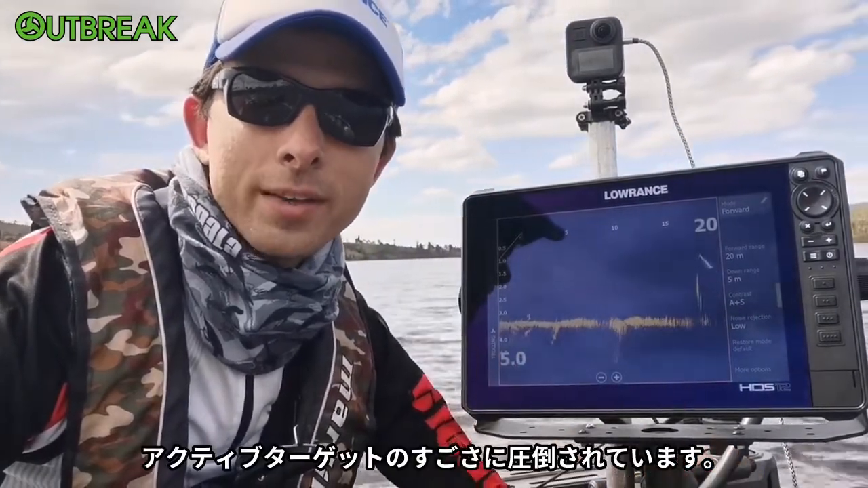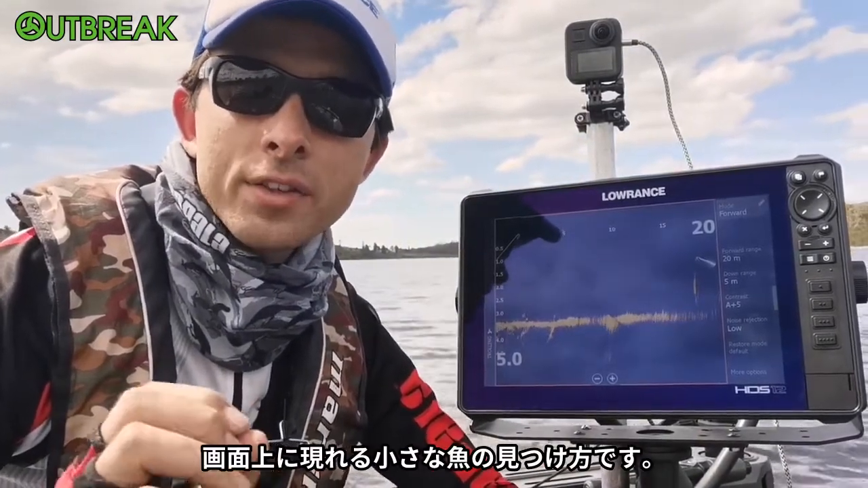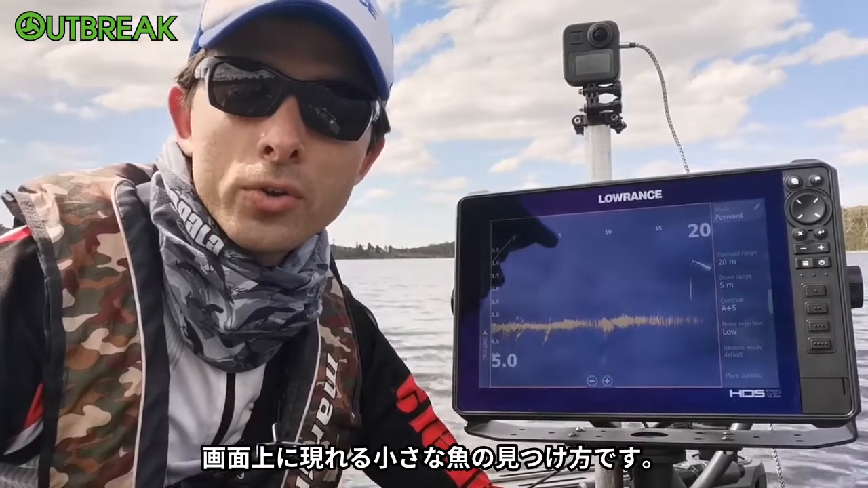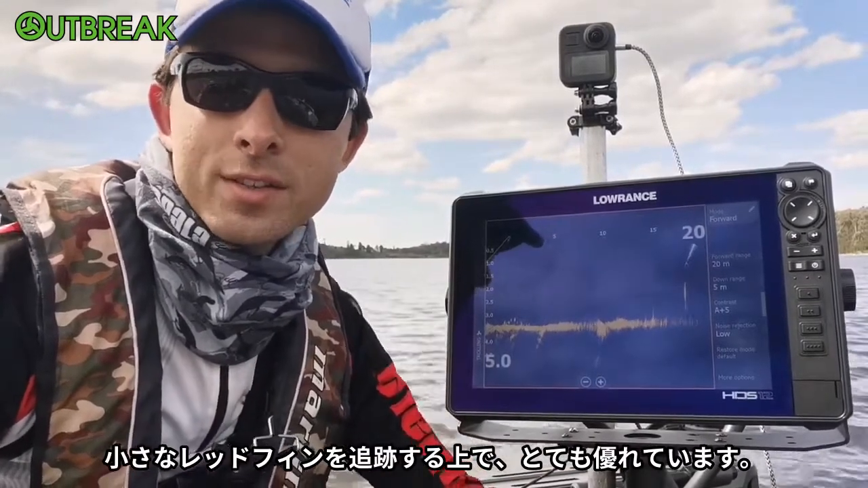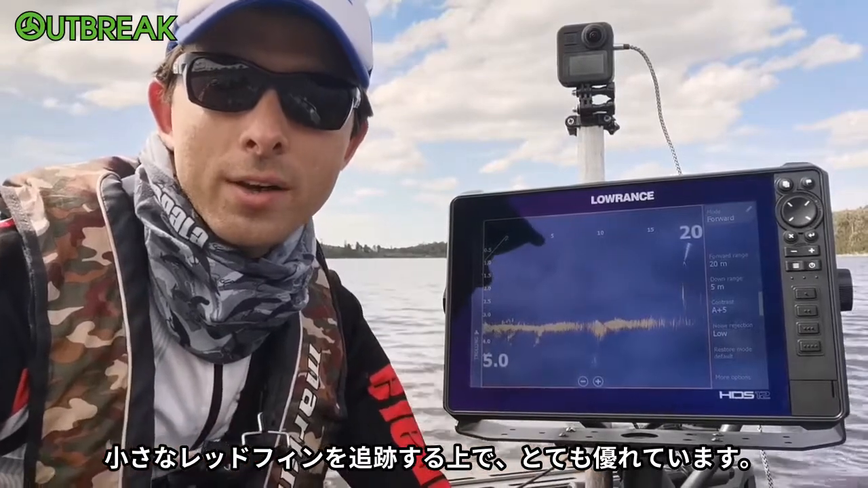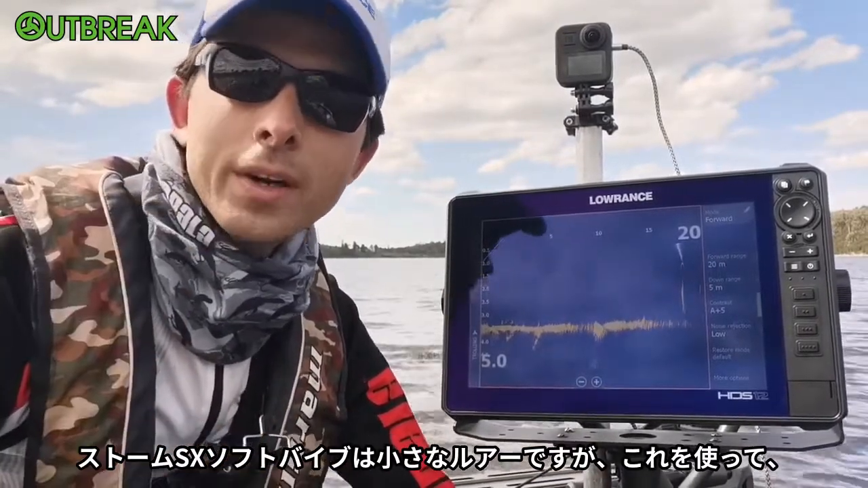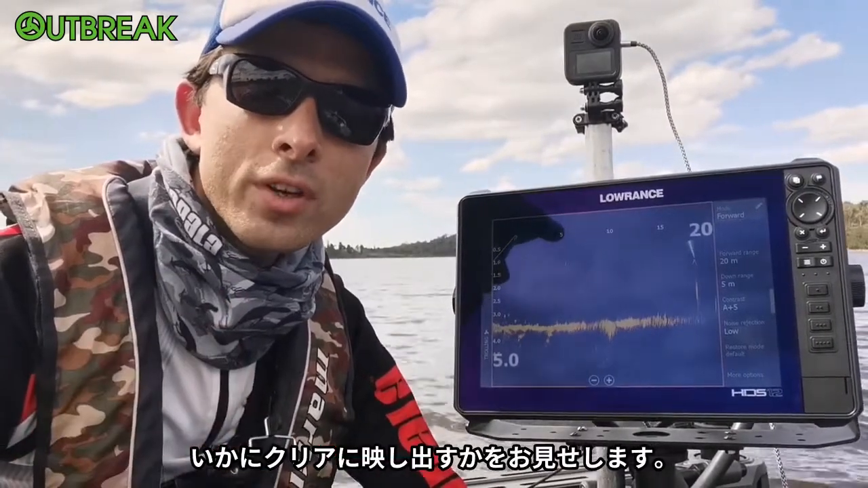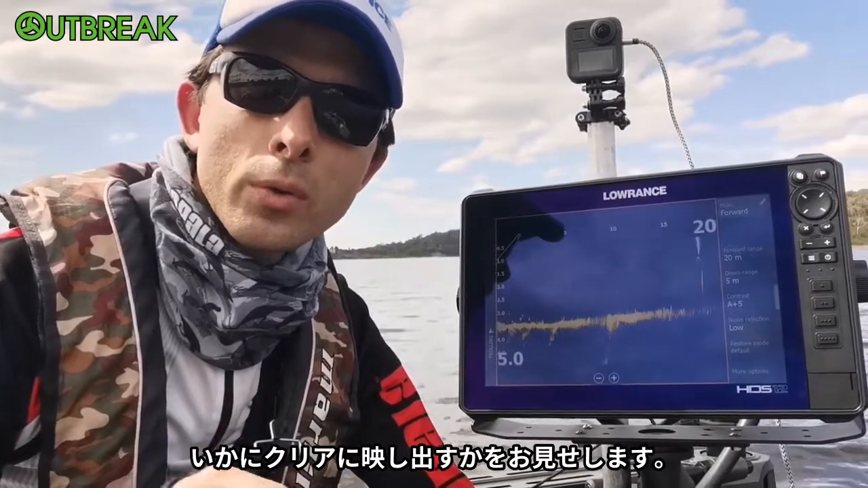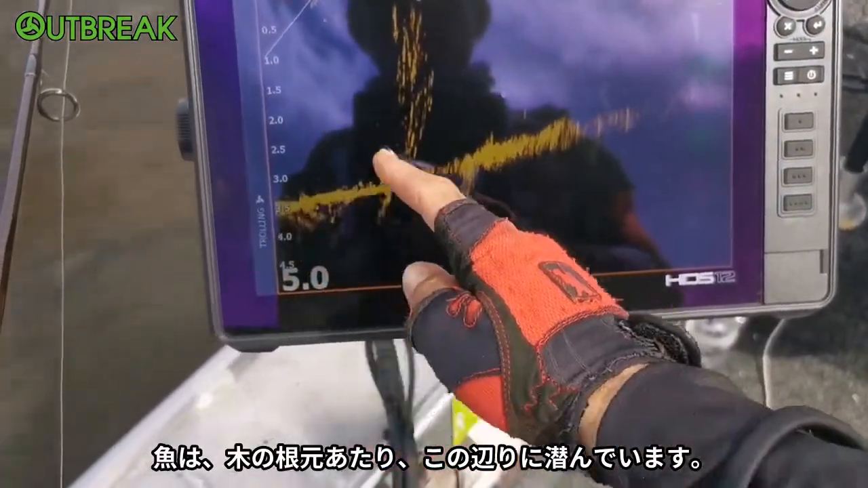I'm blown away by Active Target, and what I want to show you here is how defined the small fish come up on your screen. It's pretty remarkable. I'm chasing these small little redfin in this scenario with the Storm SX Soft Vibe, just a small lure, just to give you an indication of how clear even those small fish show up on the new LOWRANCE Active Target. The fish are just sitting at the base of this tree here.